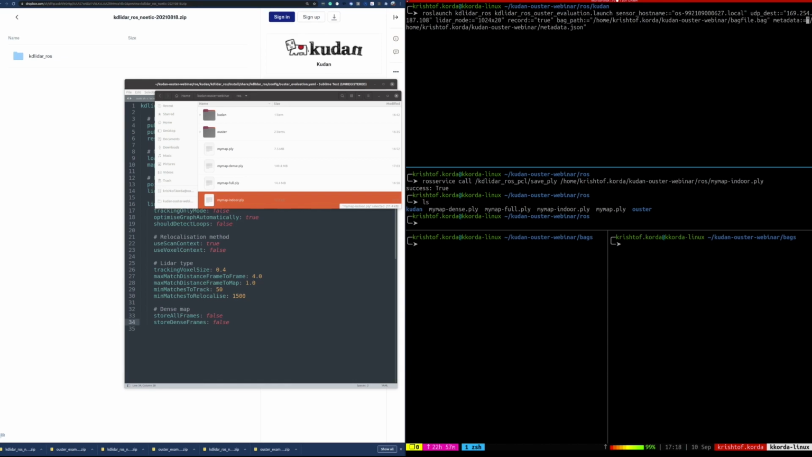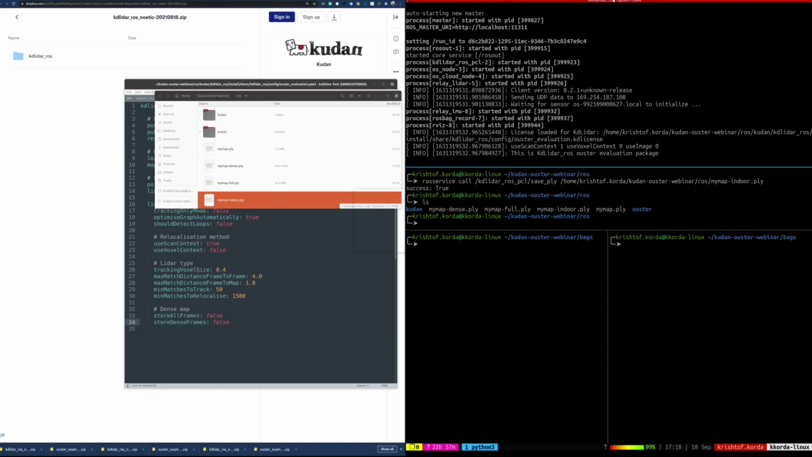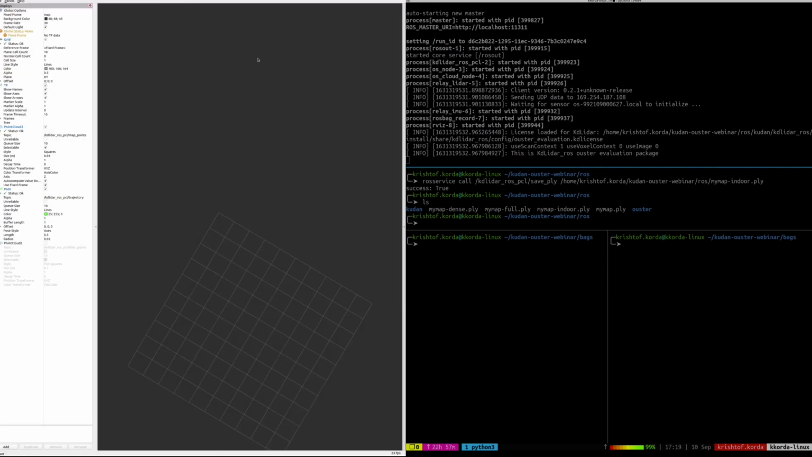You'll get an RViz window, and you'll also immediately start recording the data into the bag file. Whereas previously we were just doing it live. We were building the SLAM map, but we weren't actually saving the data for the future.